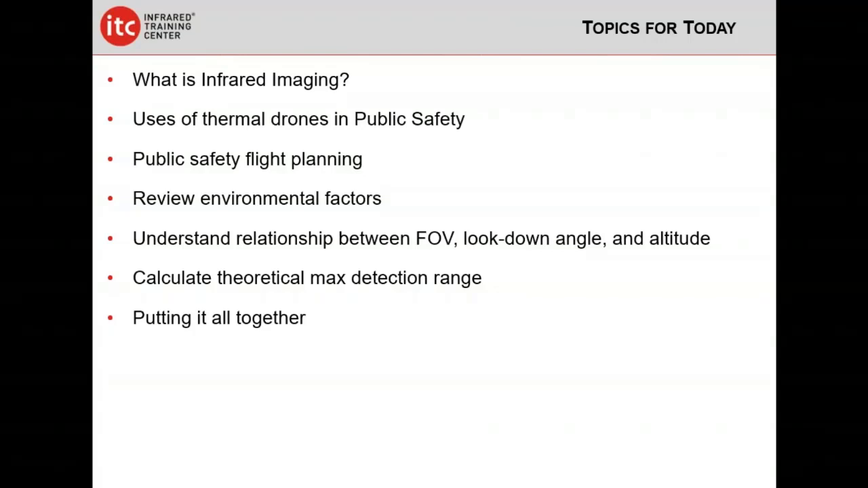Basically, it comes down to what are the things we want to consider before we turn a blade, before we get off the ground. Some of that's going to be environmental factors. Some of that's going to be what's the nature of your camera? What's the relationship between your field of view, the angle at which you're looking down from the drone, and the altitude you're flying at? And we're going to talk about how we calculate a maximum theoretical detection range, and I'm going to show a pretty good example of this done not well and this done well. And so let's get started.